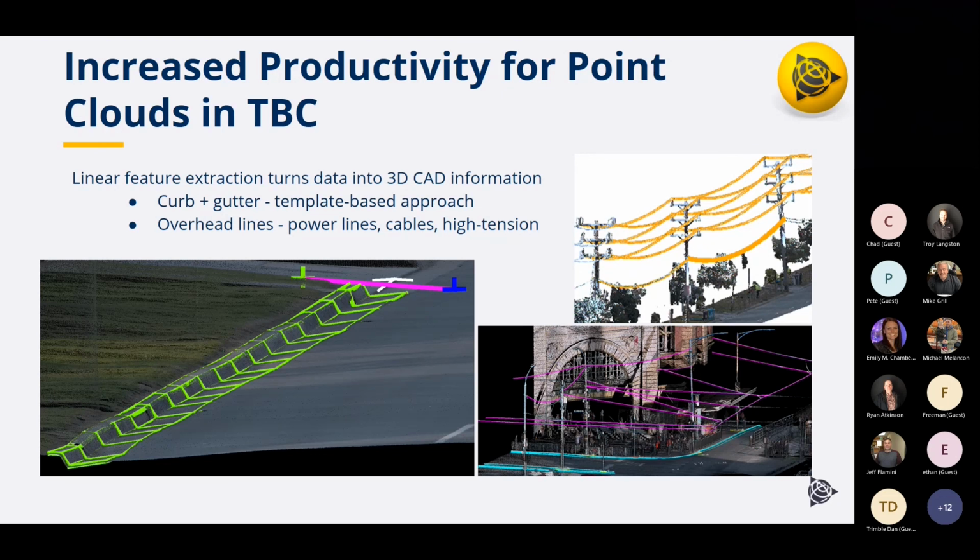As Chad had mentioned, you do want a certain level of data coverage for this to work well, but in areas where you do have point density, it's a really effective tool. There's also the capability to extract overhead power lines. The software can generate those into 3D CAD, so rather than just having point cloud data, it takes it to the next step.